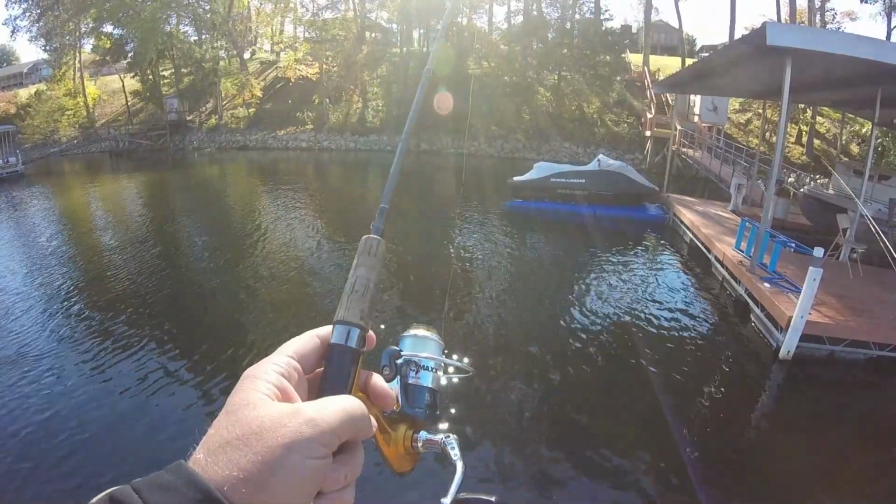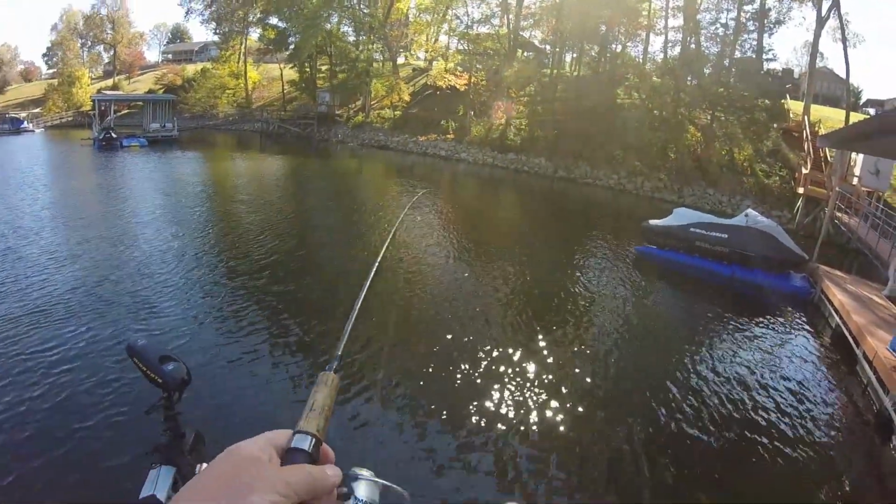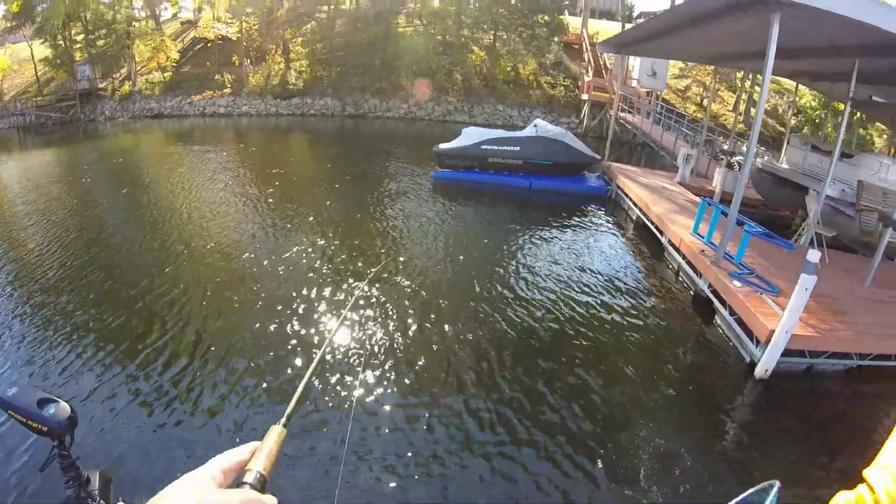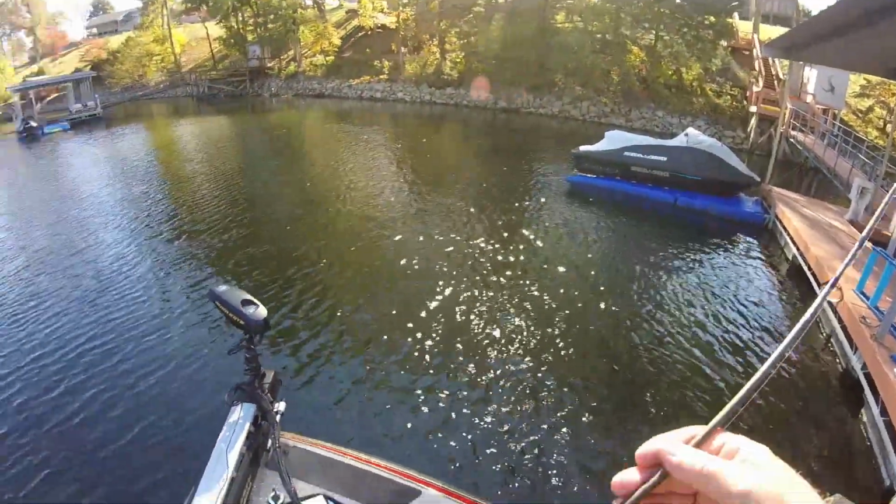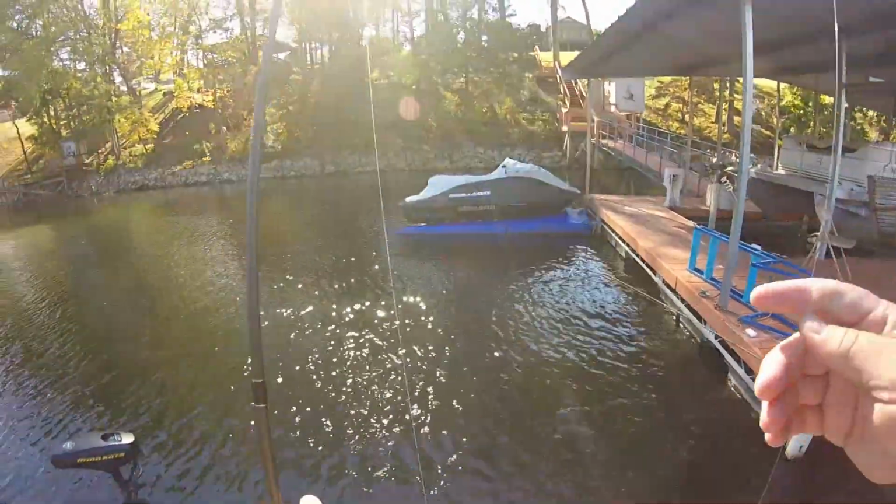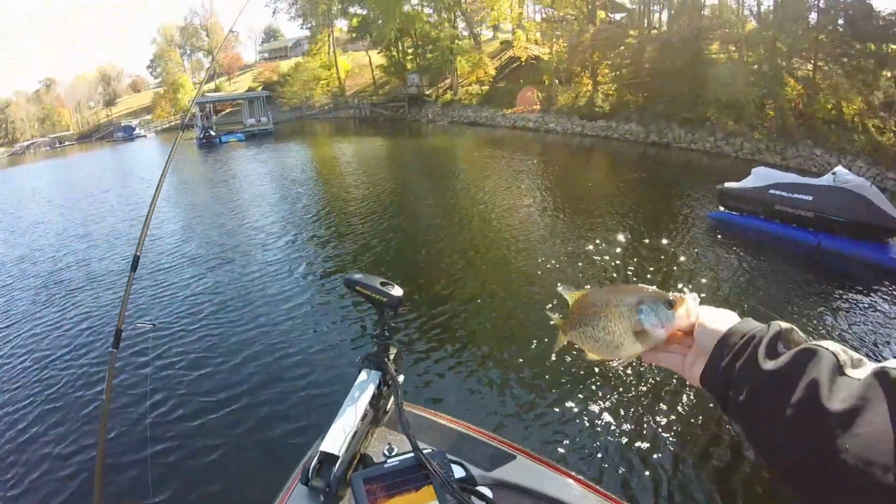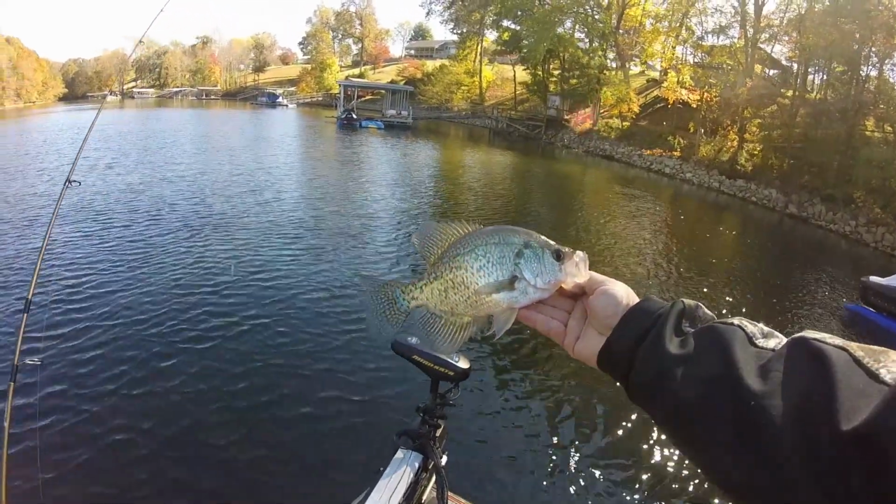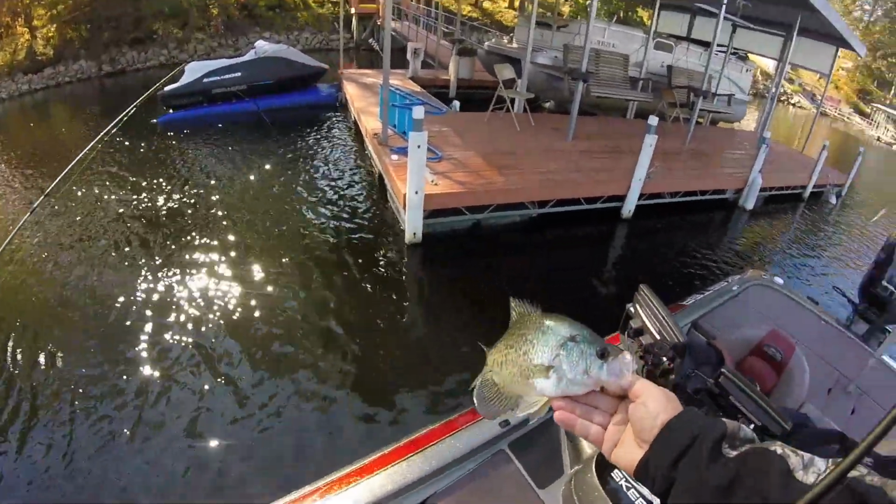Now there he is. He was right up there on it. It feels like a good one too. Feels like a real good one. This might be a dipper here. He's just fighting hard, but he's a keeper. Woo! That was almost a. That's probably another 11-incher. 11 and a half. It's a decent one.